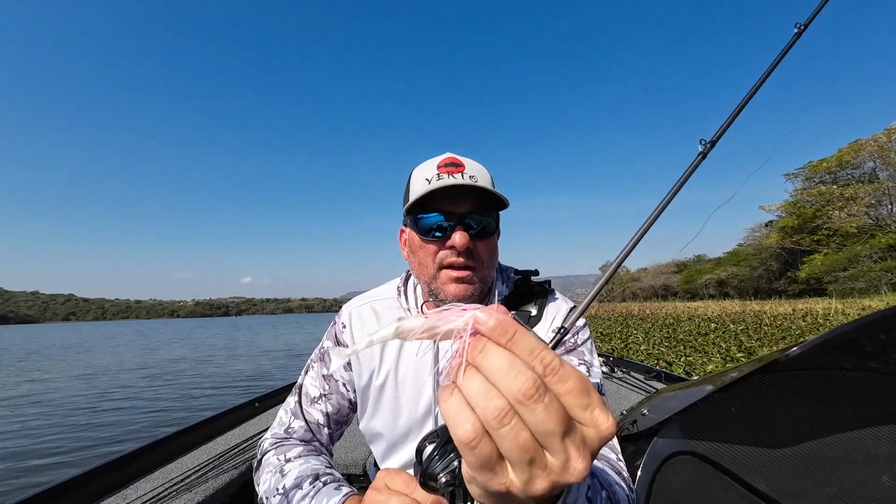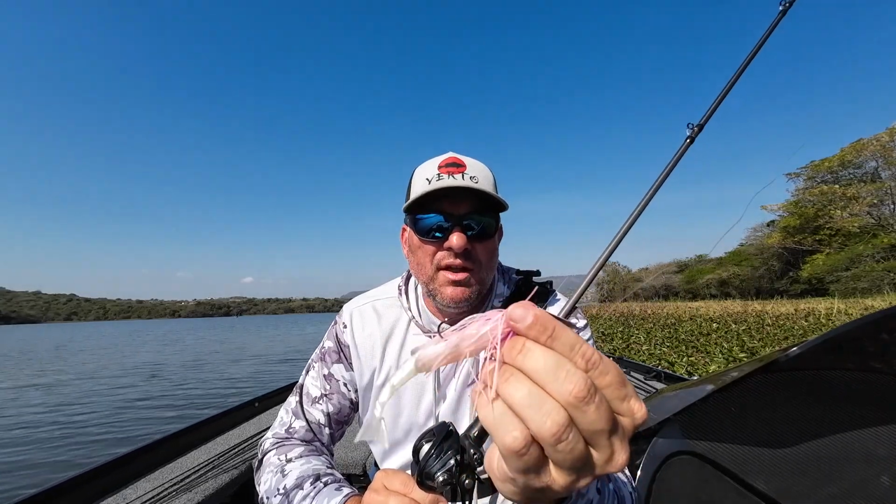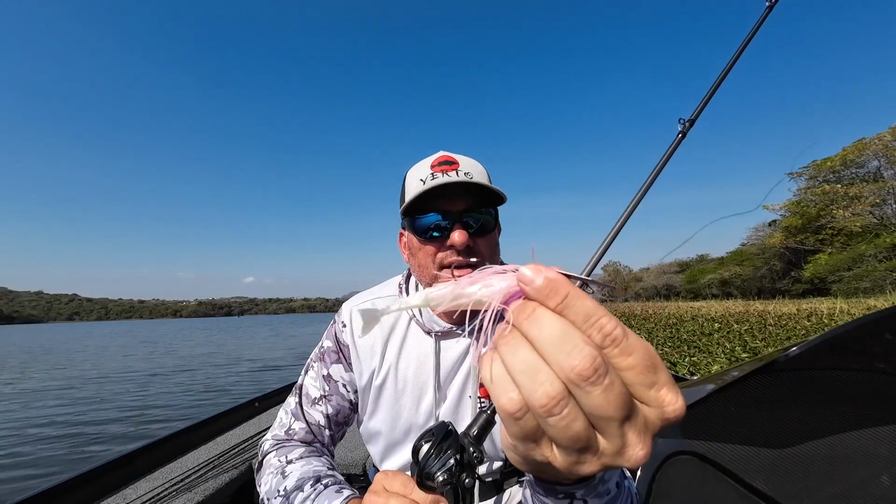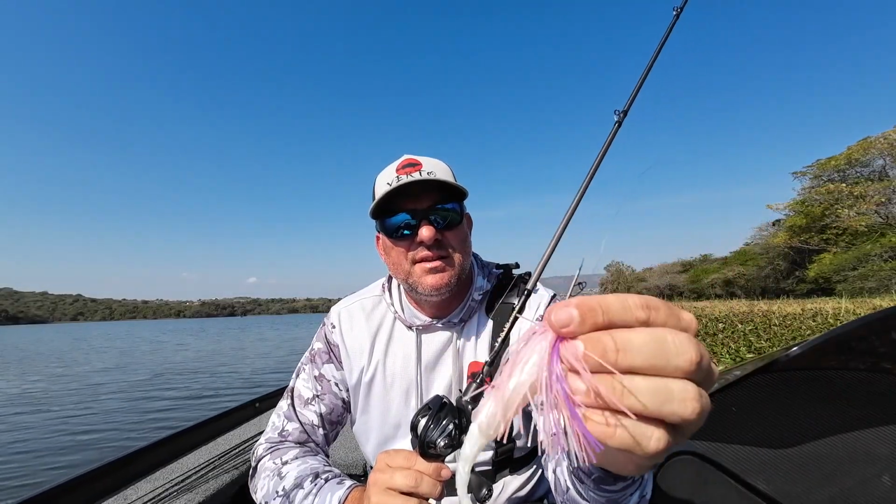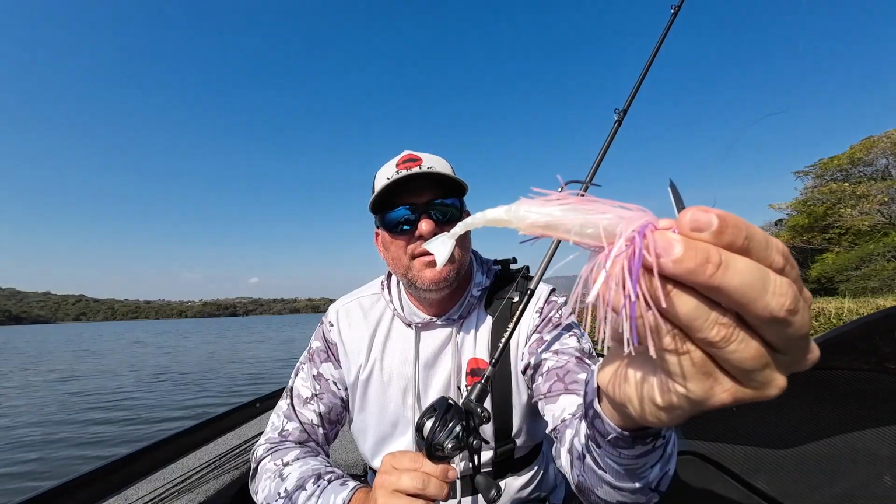For those of you that are interested in the trailer that I've got on here, that is a Z-Man Chatter Shad. Comes in 2 different sizes, so that's something that you can check out. Very nice.